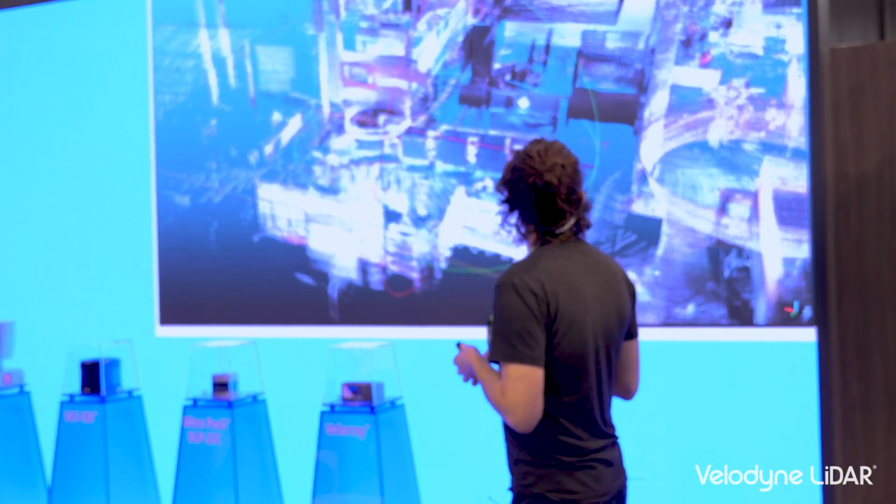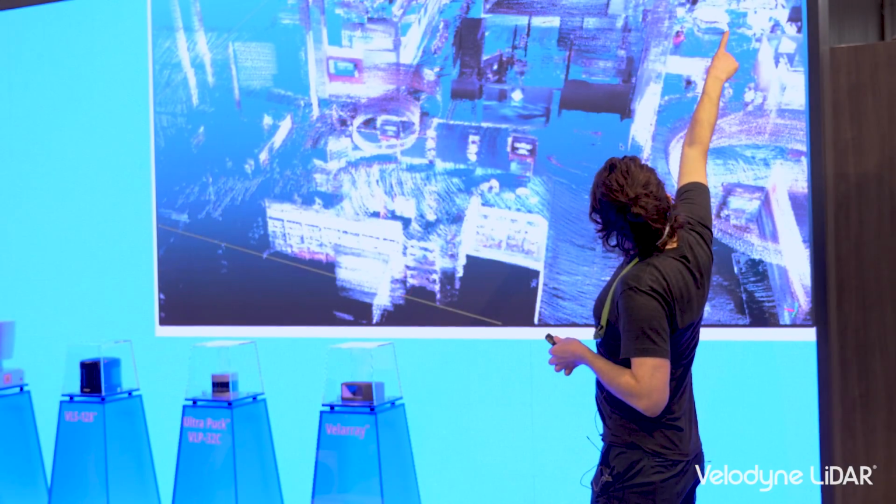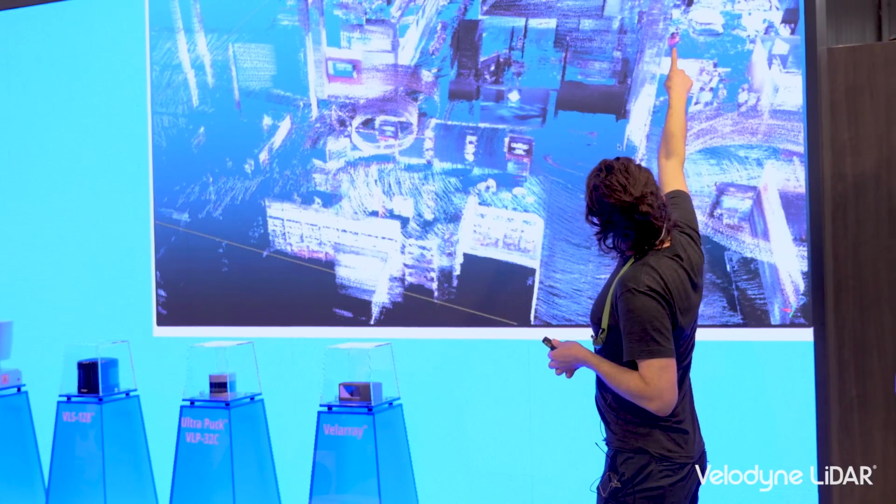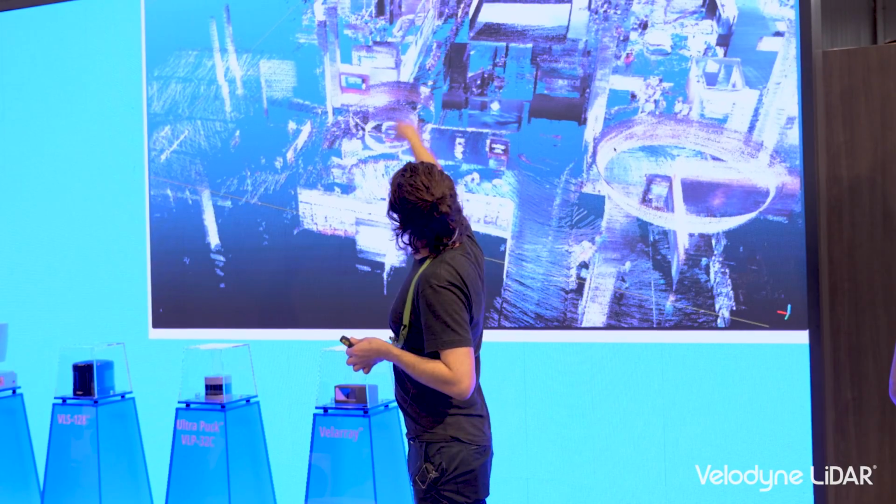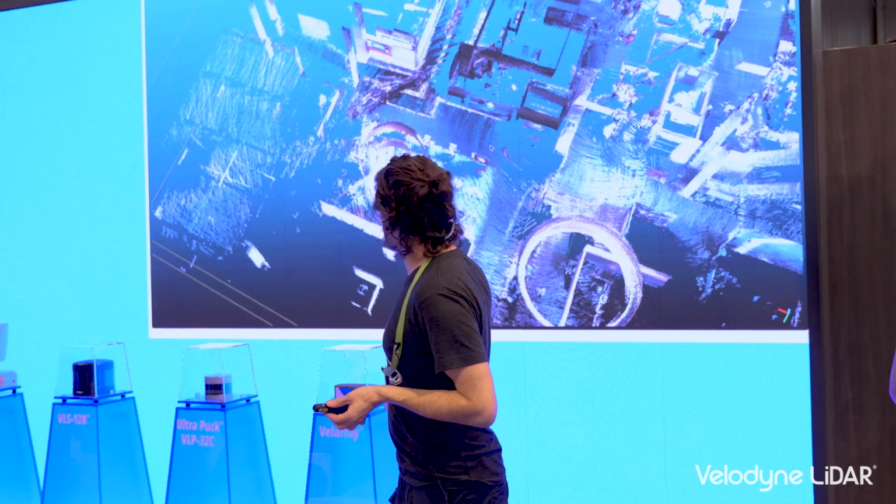You can see in full color all of the signage, people walking down the floor, everyone's booths. And this is a metrically accurate 3D capture done in under 1 minute of walking around.